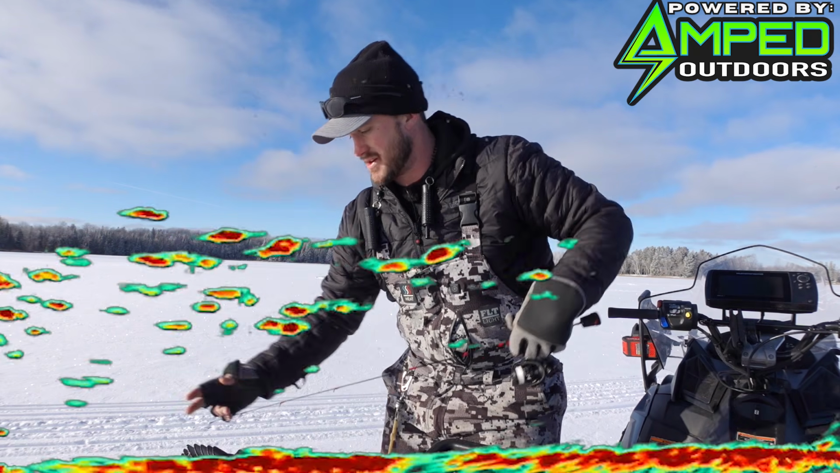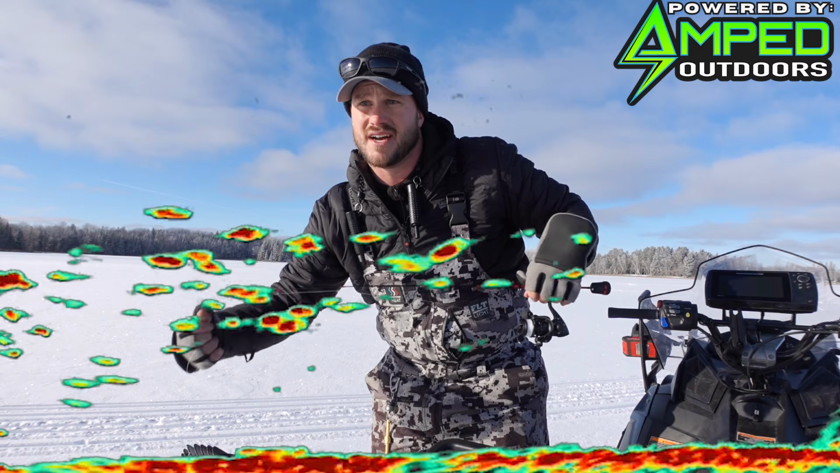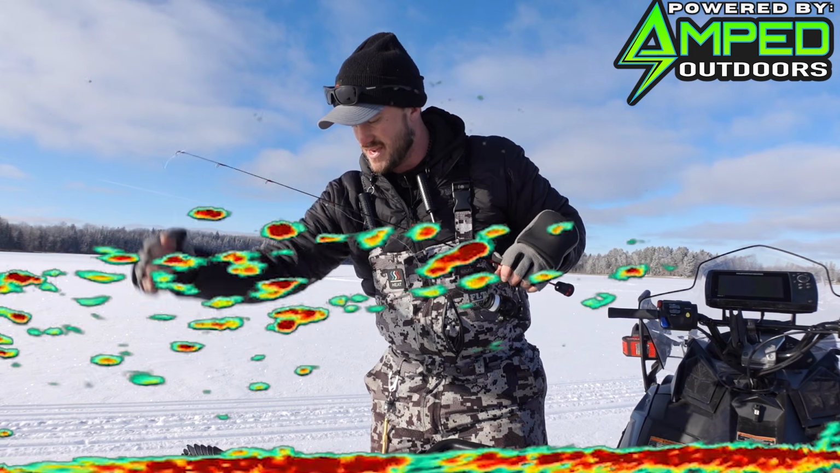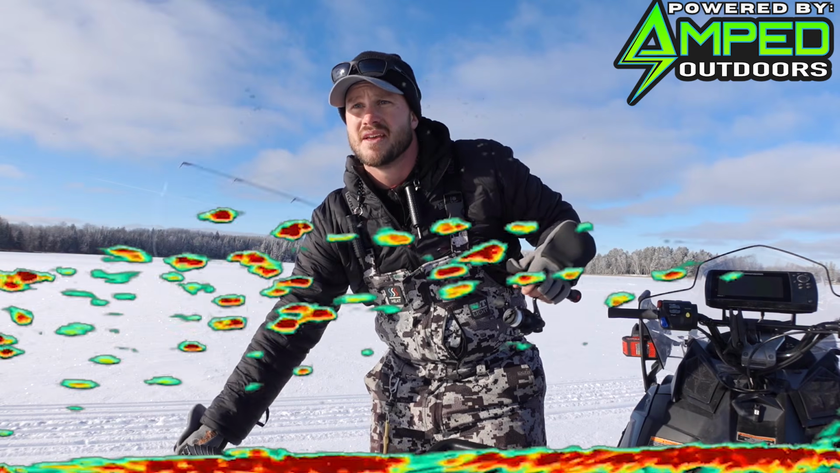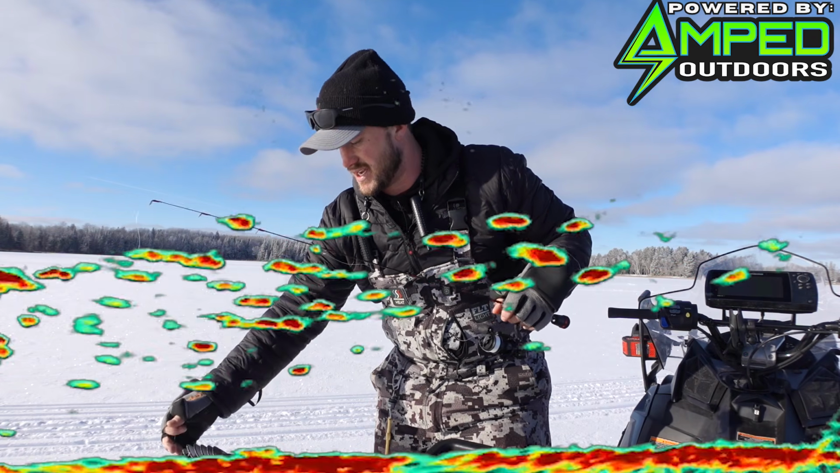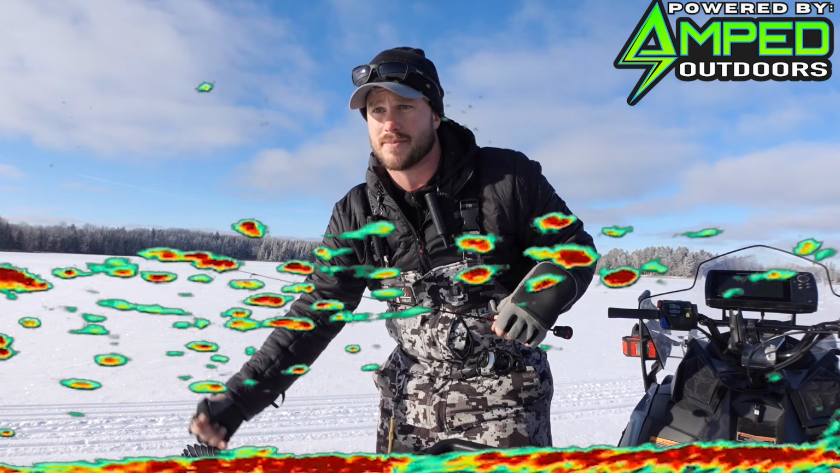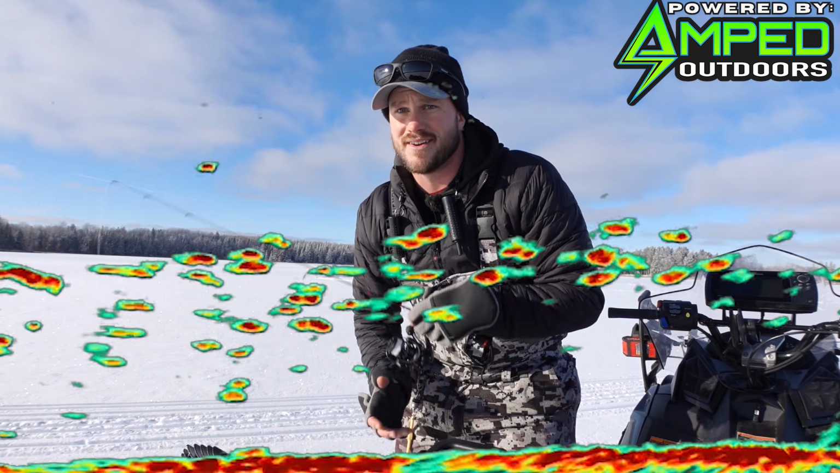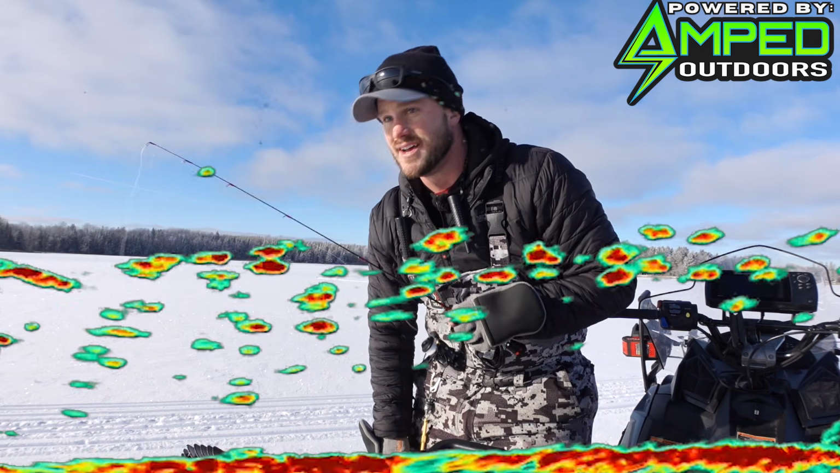Oh, so like I was saying, we are definitely more on the edge of this kind of deep water basin. You know, I think the deepest part is 30, 35 feet maybe. We're sitting at about 28, 29, kind of depending on the area, somewhere up in 26. I think we got kind of lucky with this school sticking around right underneath us. That does not always happen.